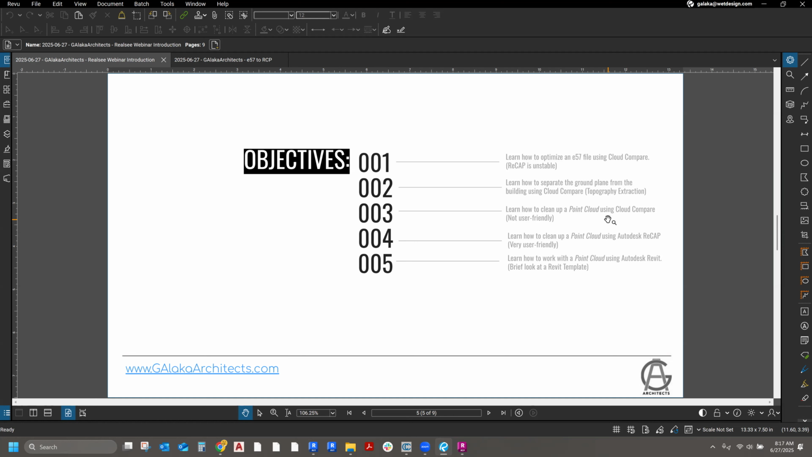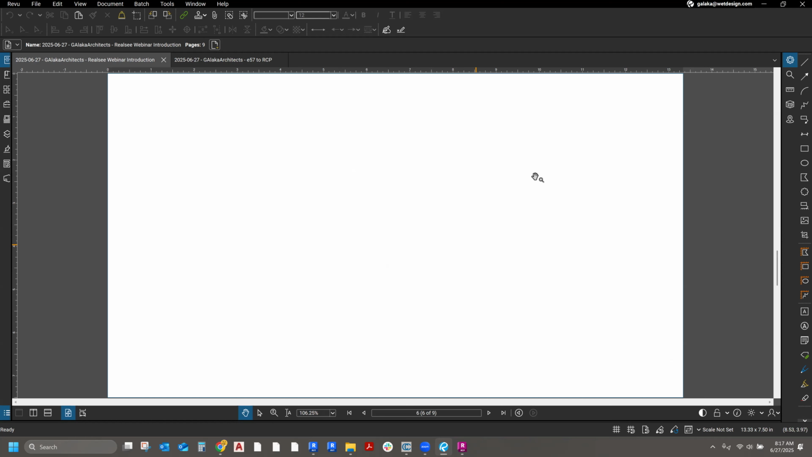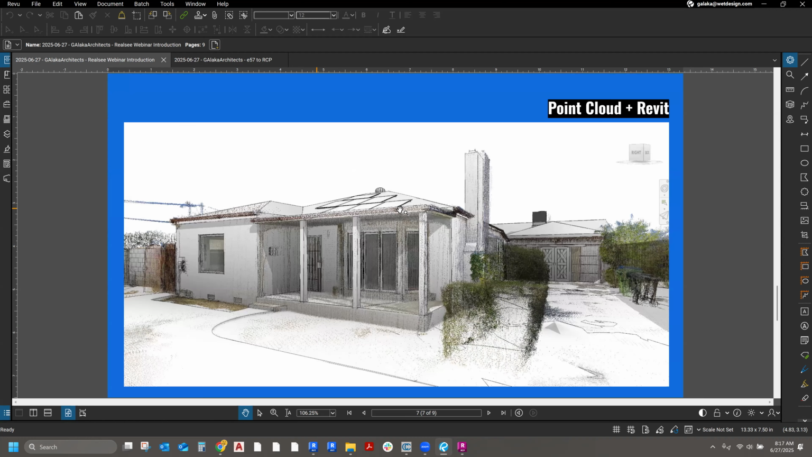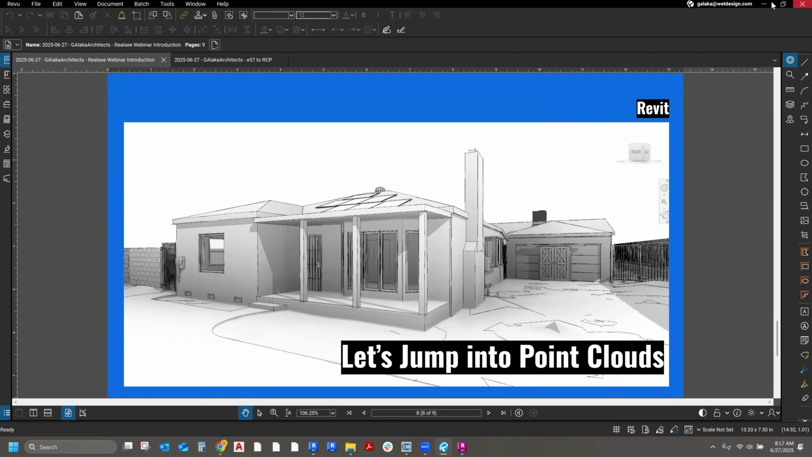I see. And then I'm also going to show you essentially the workflow of a point cloud in Revit and a brief look at my template. So long story short, I'm going to be showing you how we can take a point cloud that looks something like this from Realsee, and then this is a composite image of the same view with geometry drawn over it, and then the end result is going to look something like this.